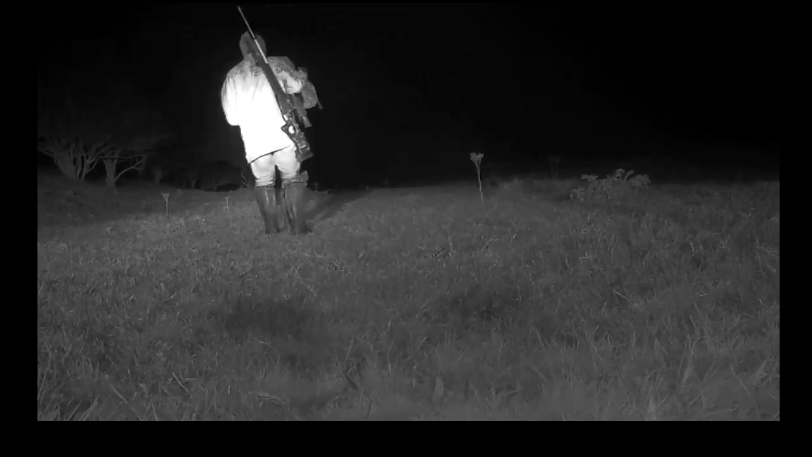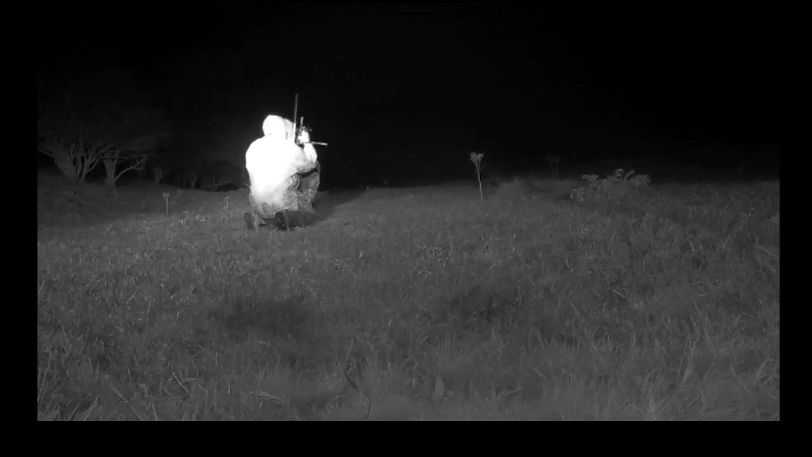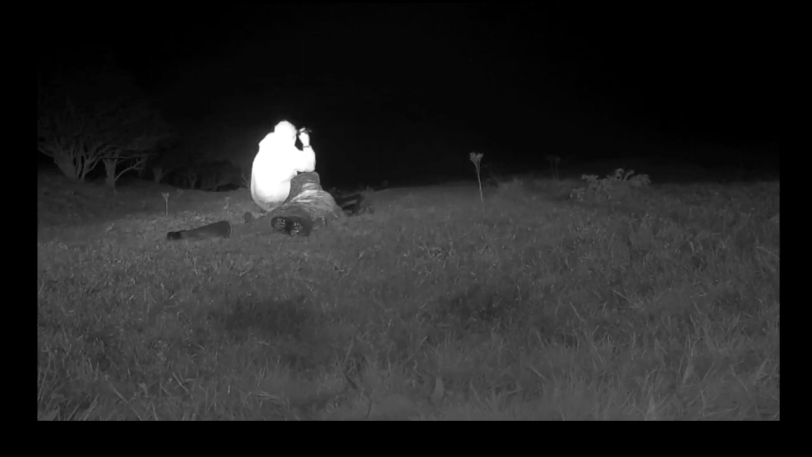It's not long before Gary spots something out on the driving range. We quickly get down on the bipod and line up for a shot. This fox is about 100 yards away. I quickly pick this fox up in the scope, but he's heading for the fence, and if I'm not quick, he'll disappear behind it and I won't get a shot.